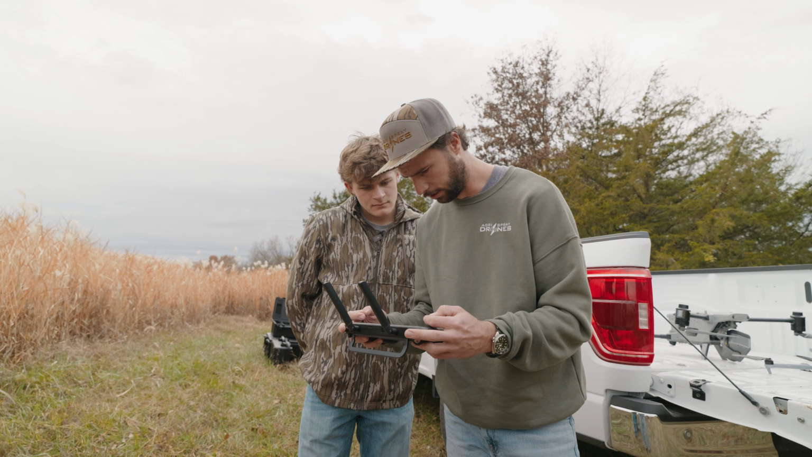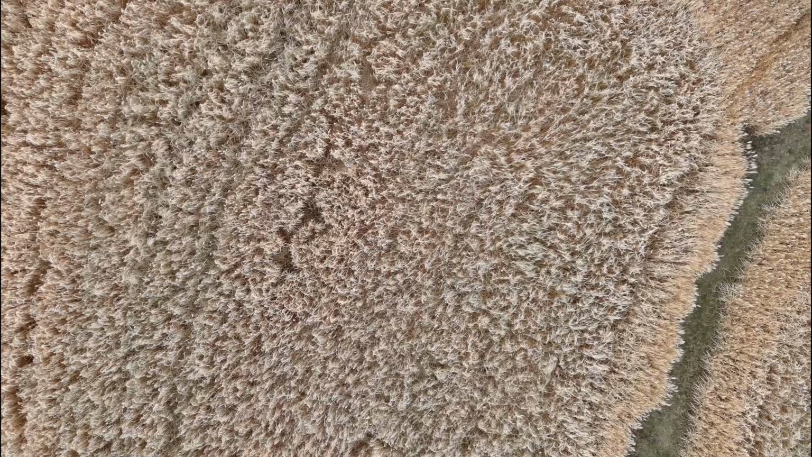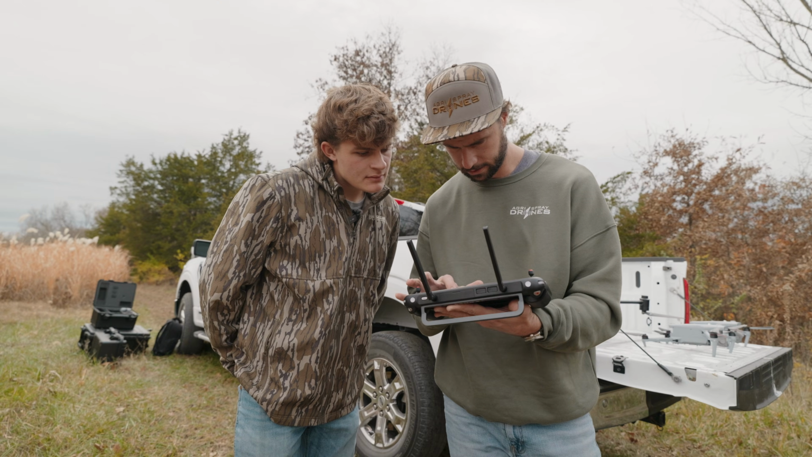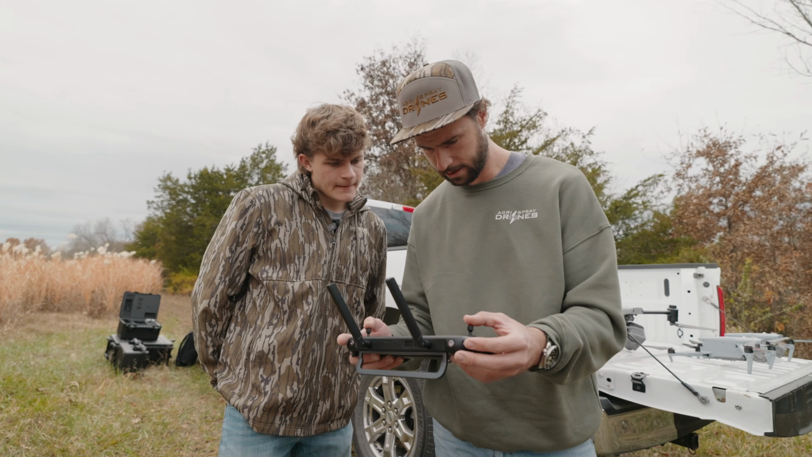So once you find one, you can zoom in on it and see. So this one only has digital zoom. So we can zoom, but it's just a digital crop in, you know? Oh, there it is. See it right there? Like you would never see that without the thermal. So I mean, there's no reason that couldn't be it.